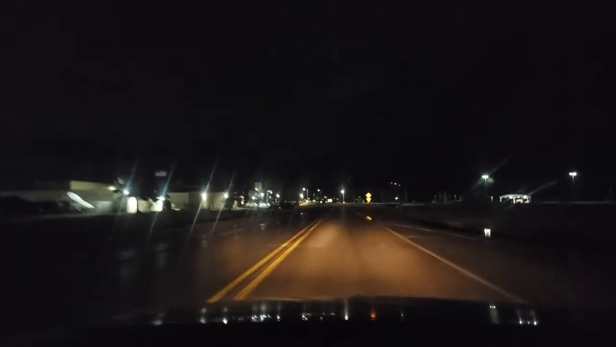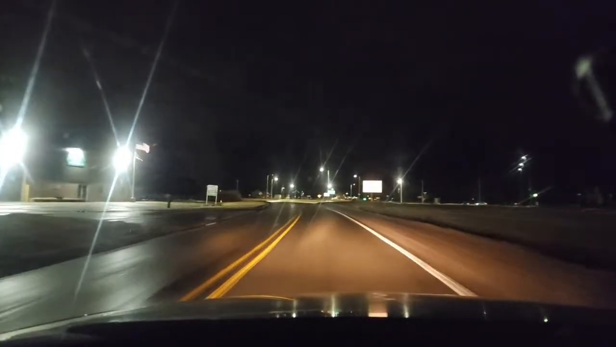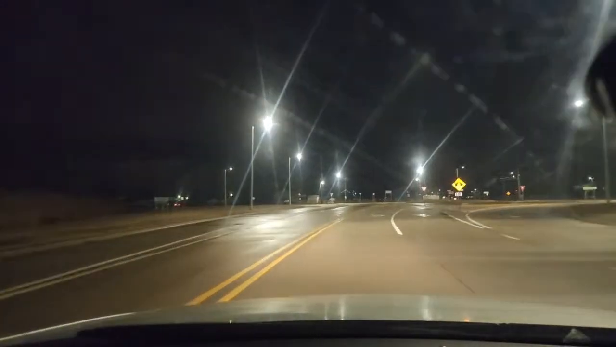So we're coming up to a roundabout. So we're making a left. So we have to come up and squeeze our brakes. And if you're a beginner, this is it. This is where you're going to learn. So we're going to go in right now. And I have to stay to the left lane and squeeze my brakes.